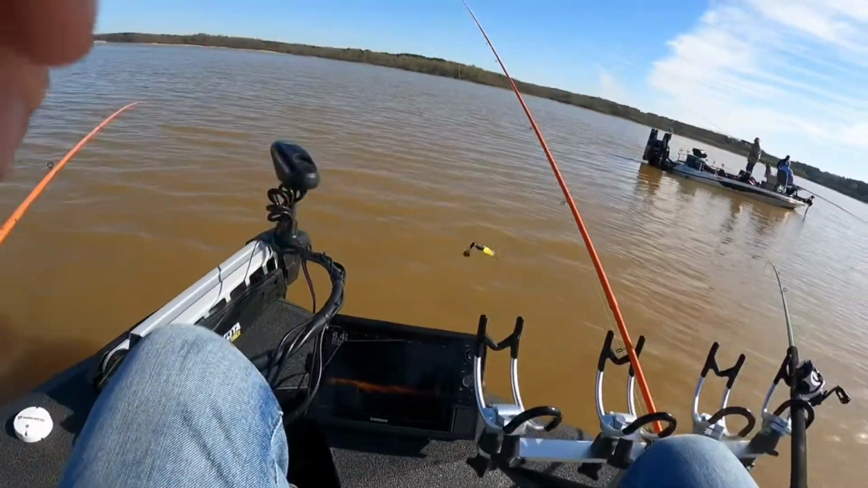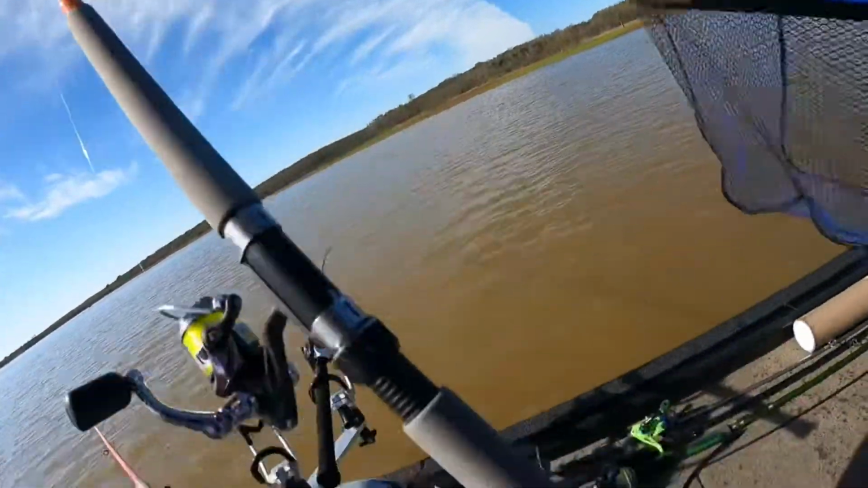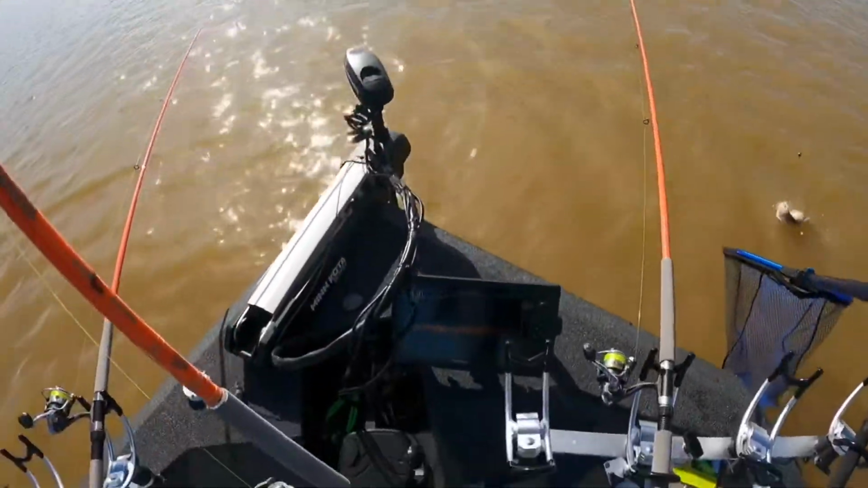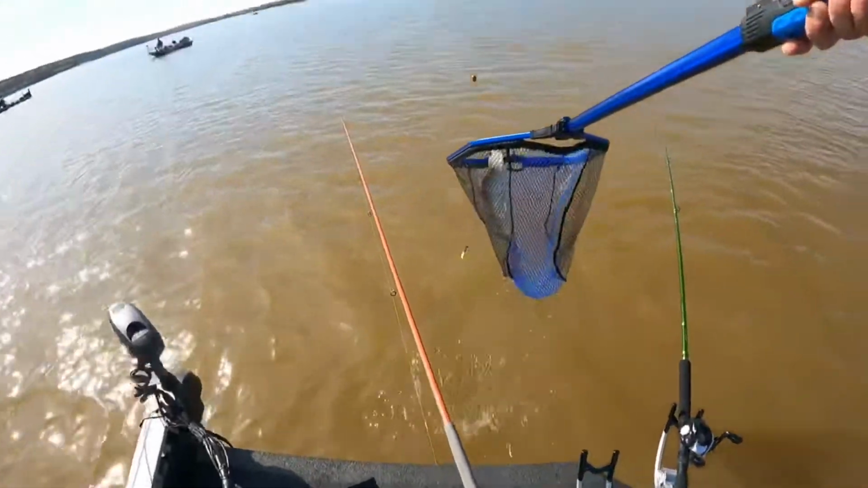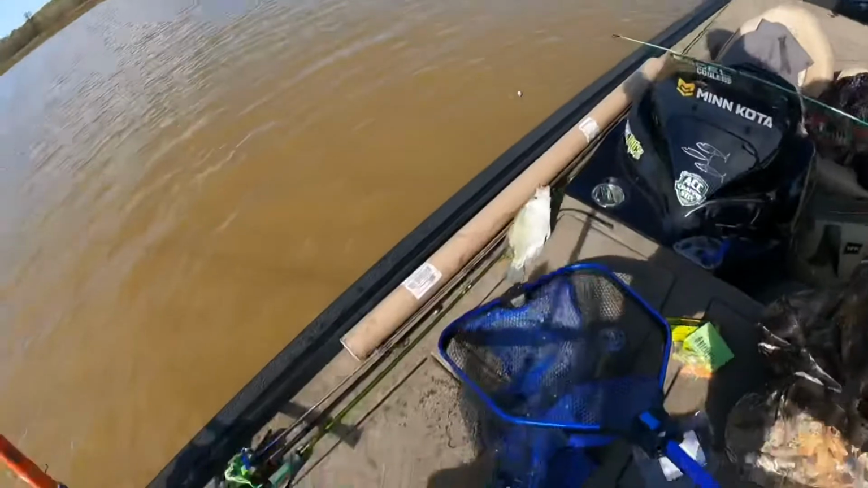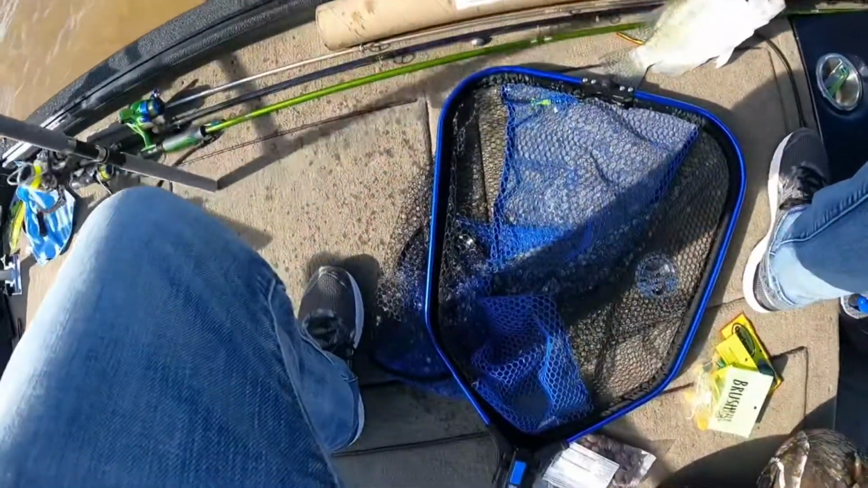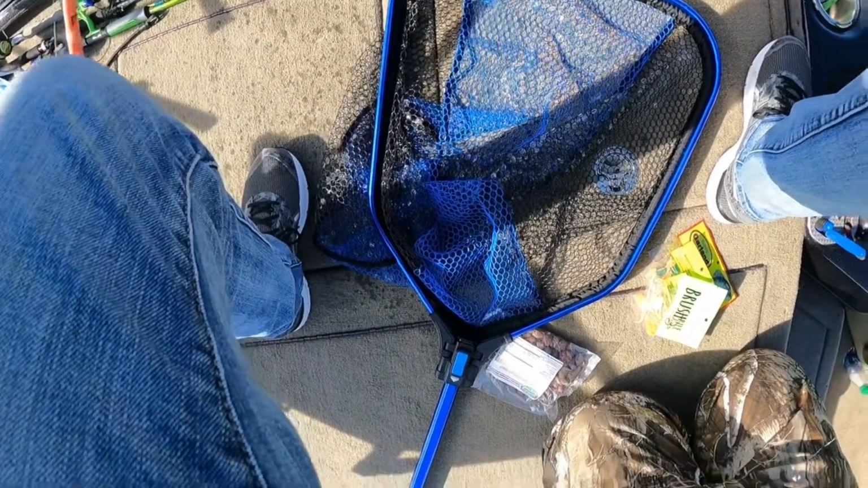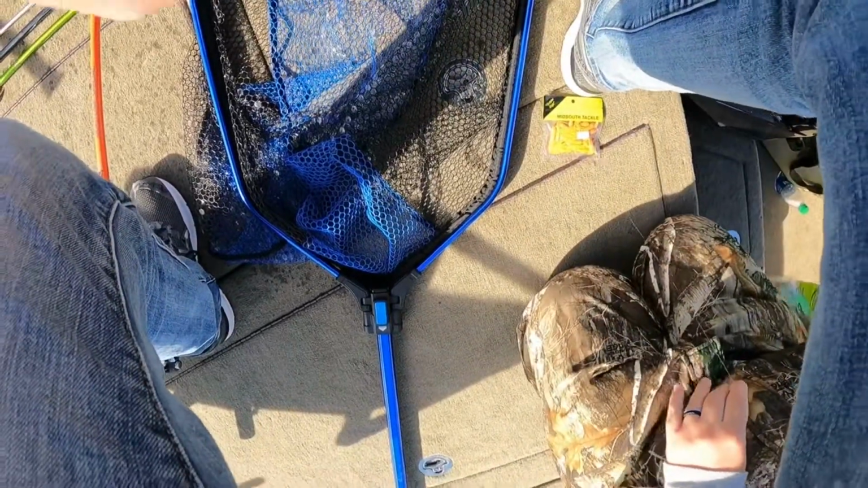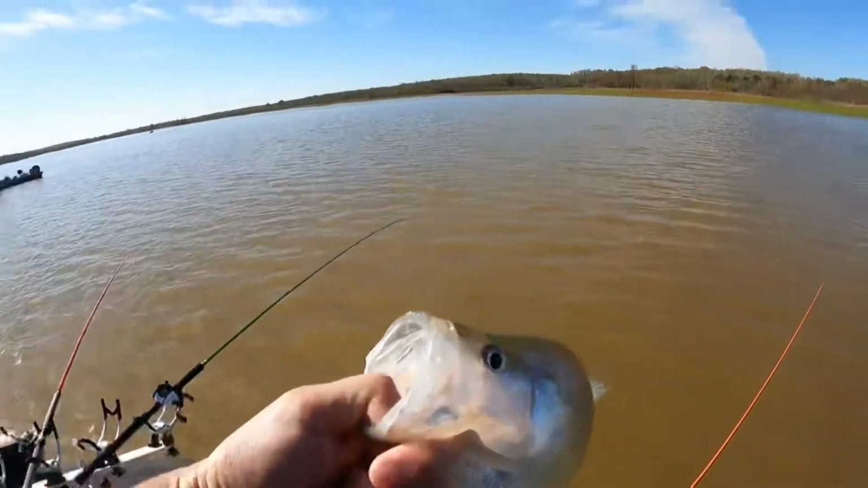All right, that was a little mess there. Decent fish there. Another little minnow. Catch another one.